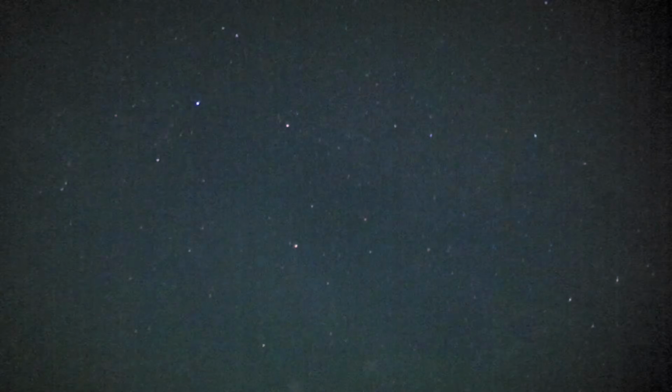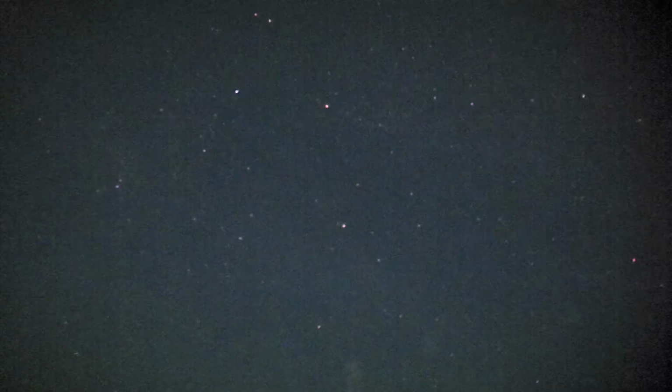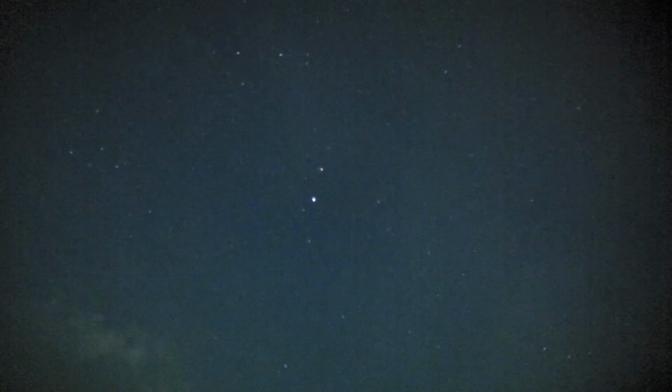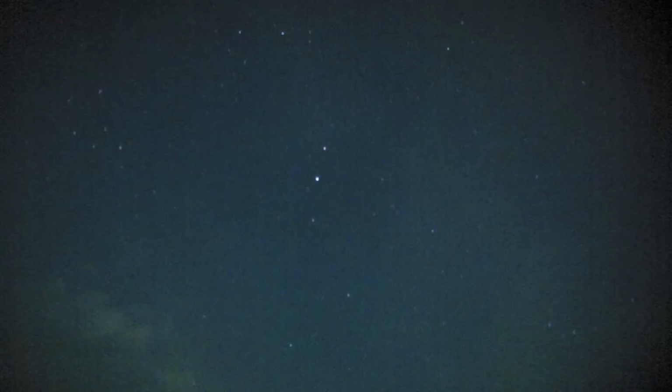So a lot clearer skies tonight. They were cloudy earlier, but they're a lot clearer. Last two nights I've been out, you can just about make out the stars, but it's been very hazy up there. As you can tell tonight, a lot more visible. I see a bit of cloud around, but